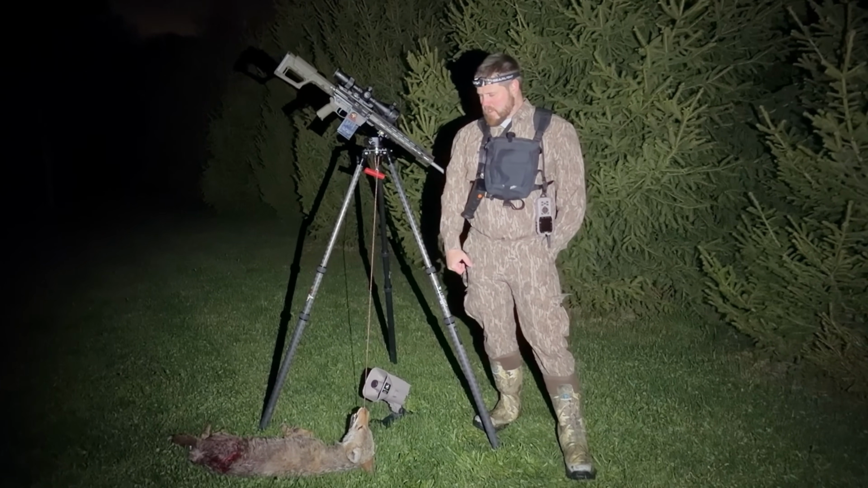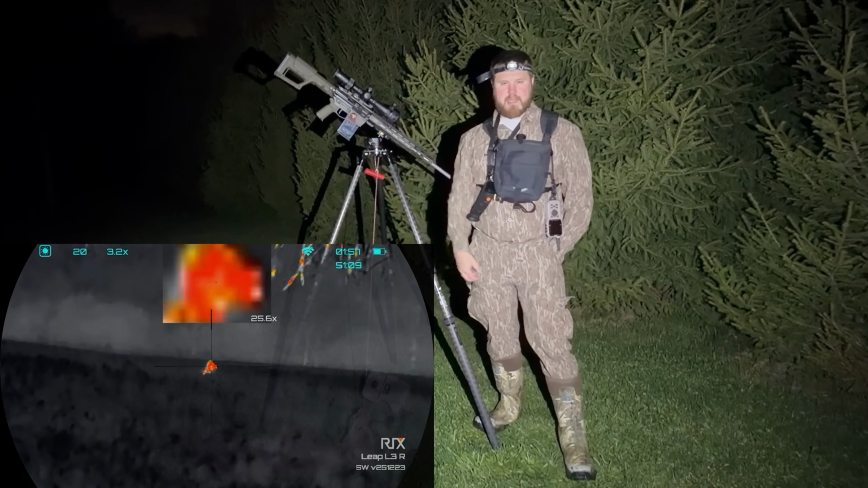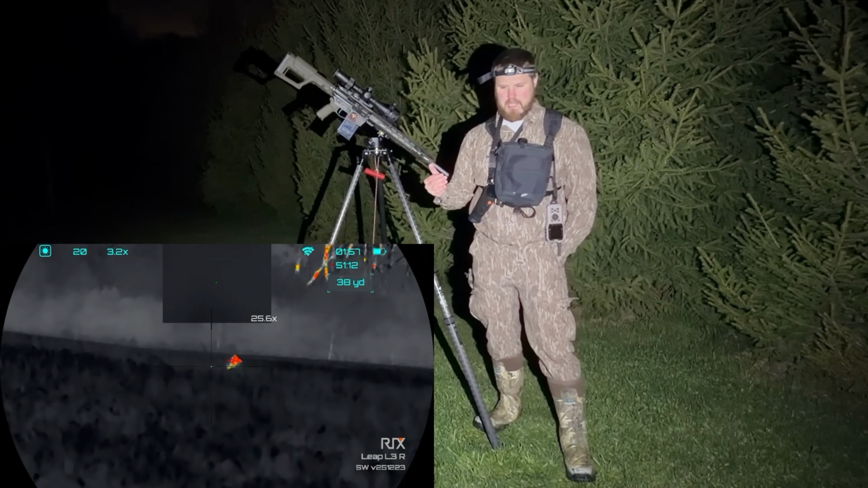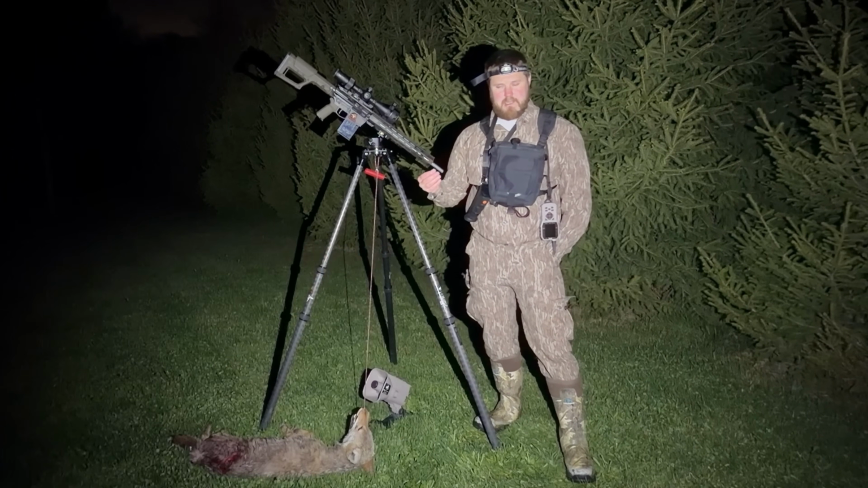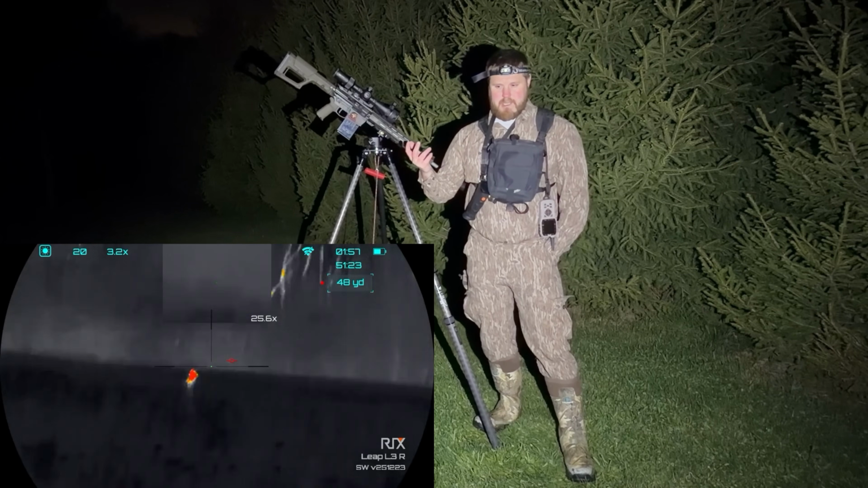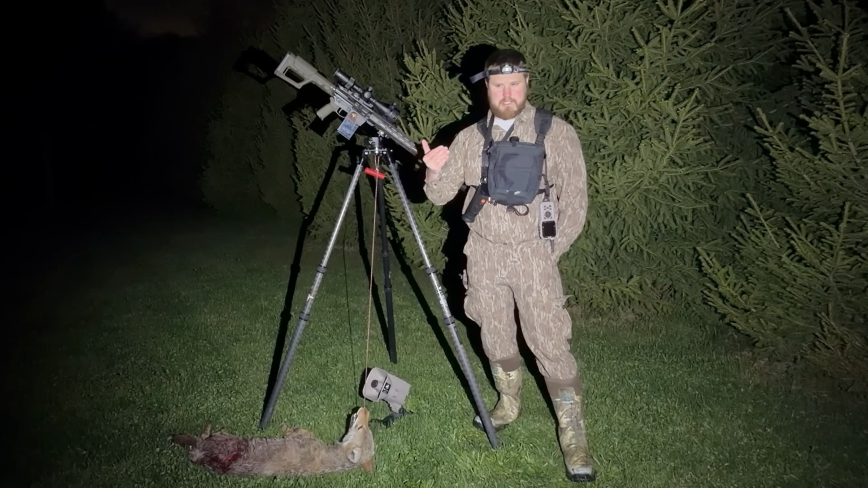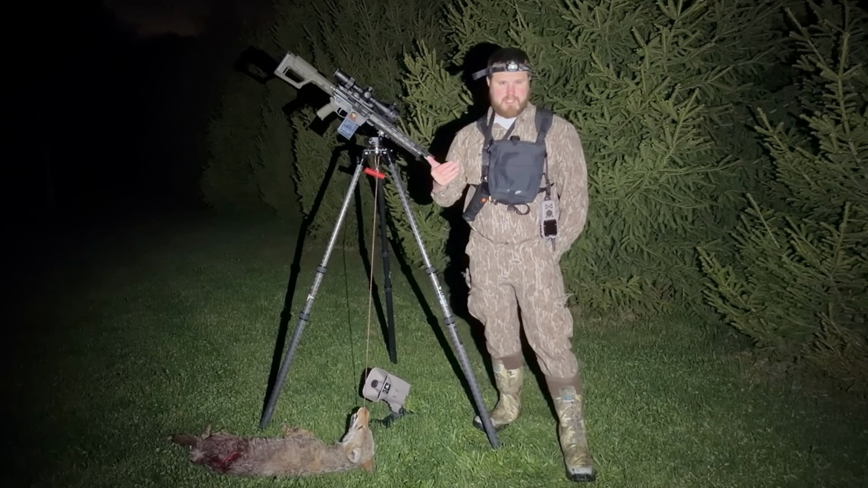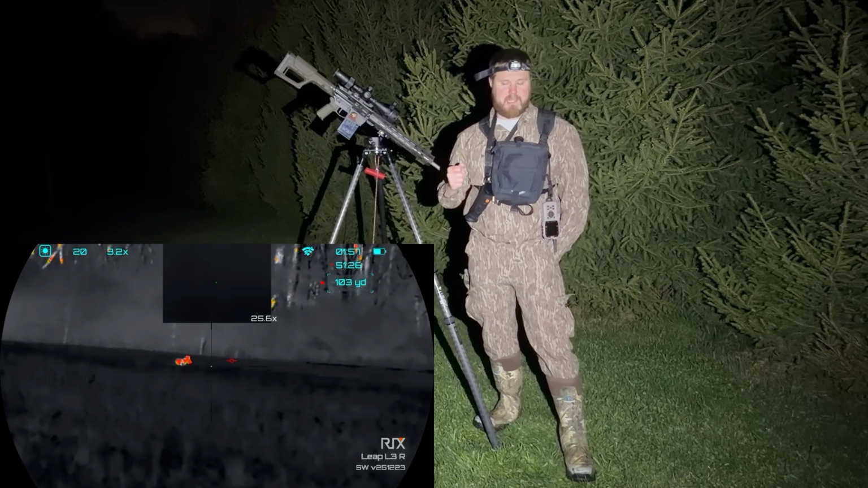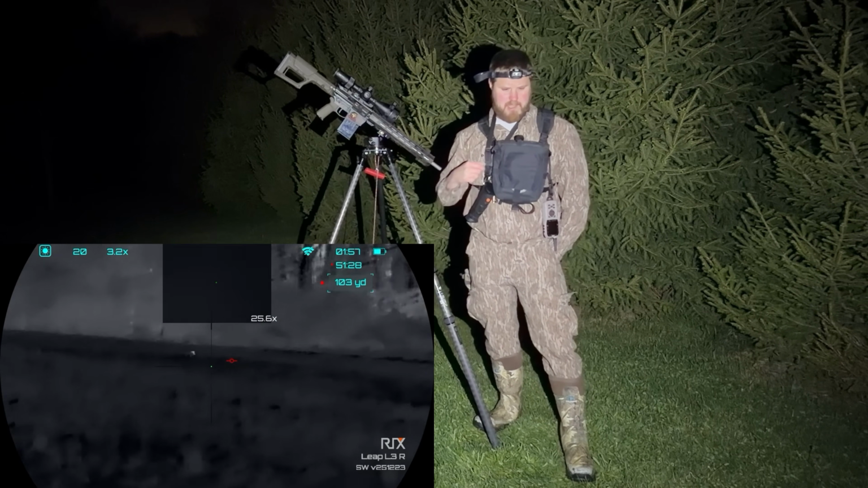and it went silent again. Then I just saw the head. Couldn't really tell the range on it accurately because it's pretty humid tonight. Went for a headshot, missed. I'm assuming high because I think I thought it was closer than it really was. And then I shot it on the run, hit it in the far back, and got up on it and had to dispatch it with my 380.